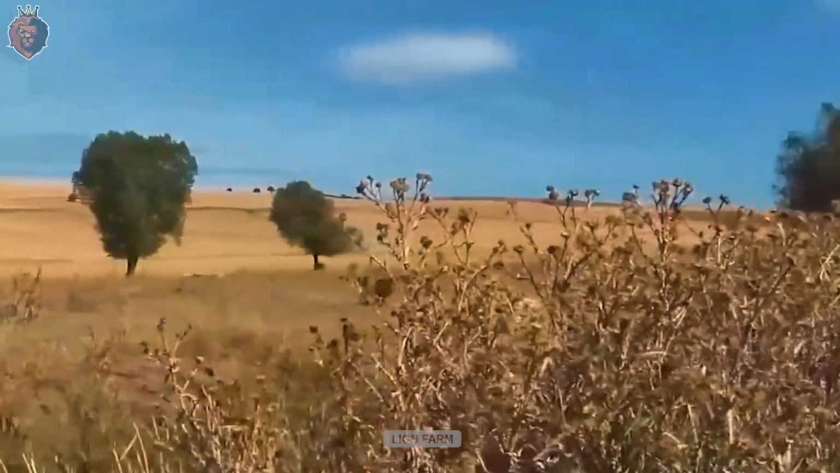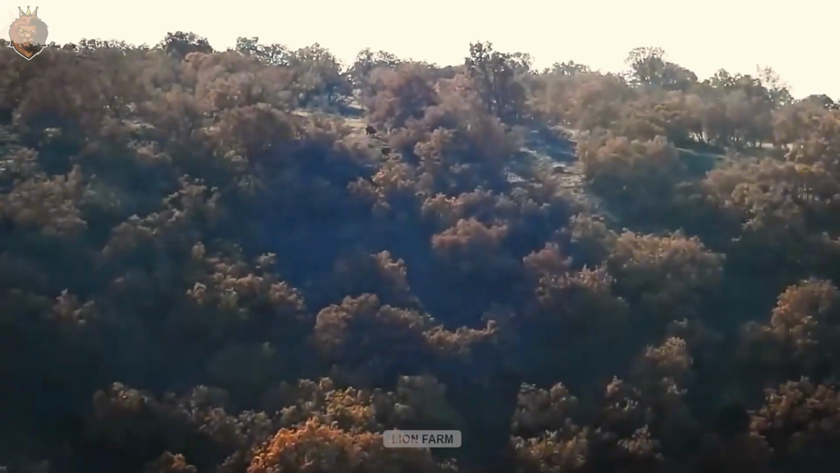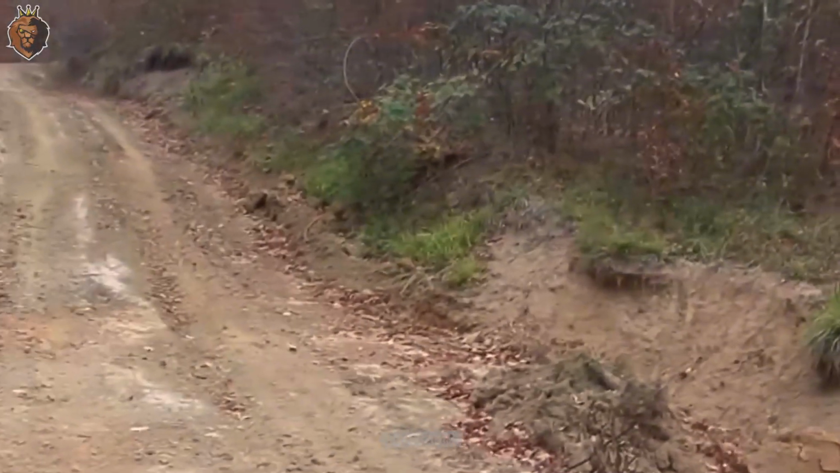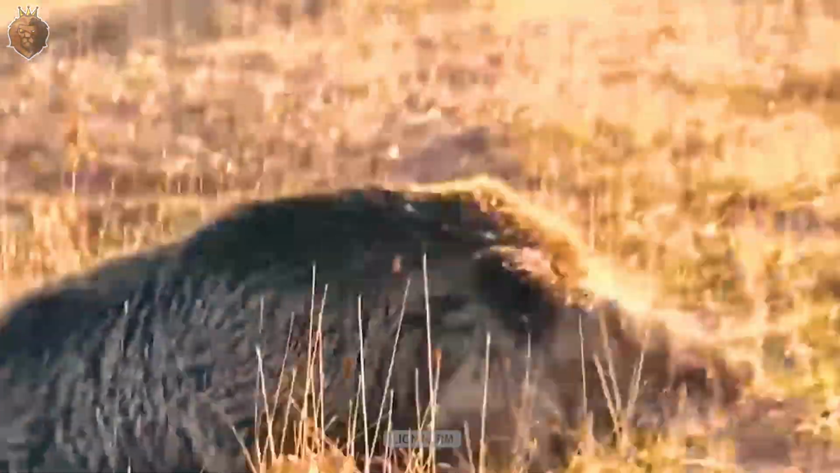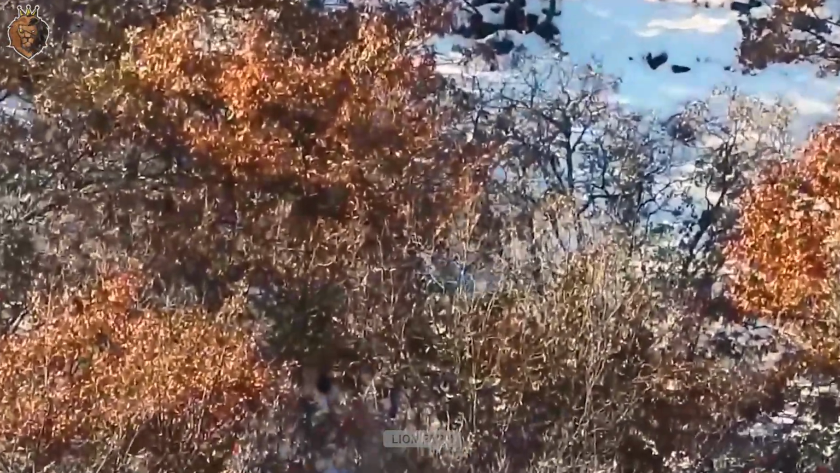Now, holding his breath, Ronald spots a massive wild boar emerging from the open field. The hunting dogs bark wildly, hot on its trail. He squeezes the trigger. A bullet slices through the wind. The prey stumbles, then collapses. A perfect shot, showcasing the hunter's skill and patience.